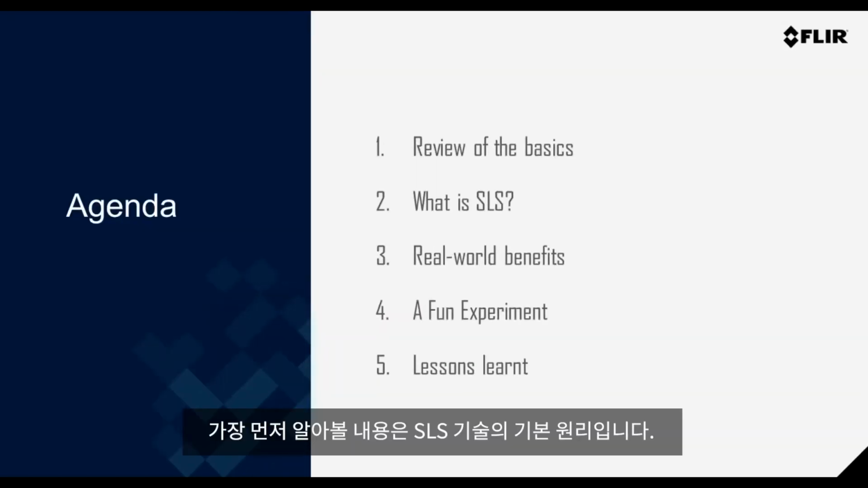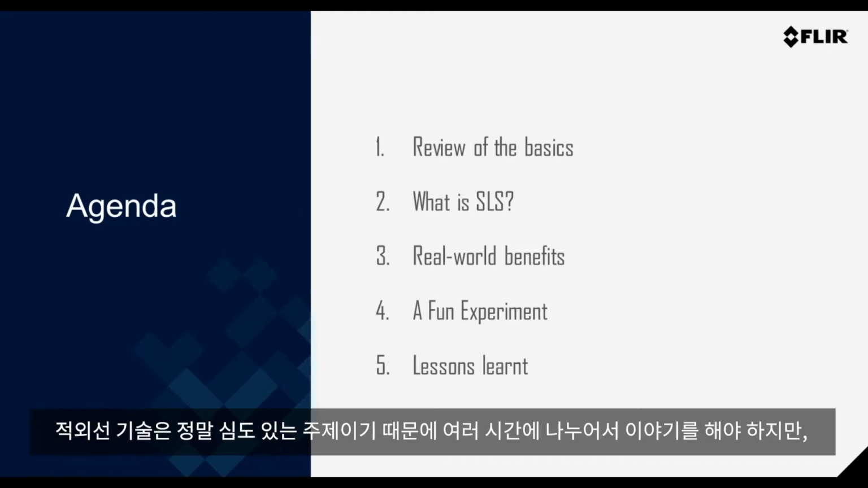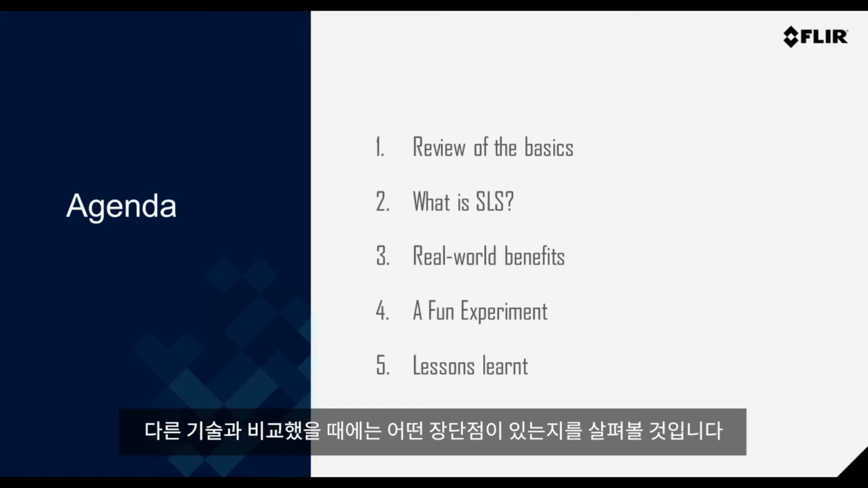First of all, let's really review the basics. Let's get on the same page of the topic in itself. Now, infrared and the basic and fundamental theory, this is really an in-depth topic, and we could speak for hours learning about this and understanding the basics. So we're actually just going to cover the top level of how infrared works and how it compares to other infrared technologies.